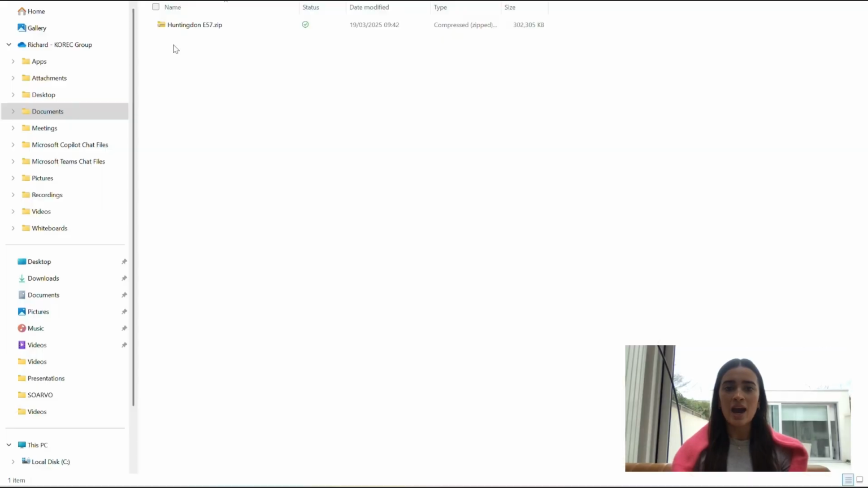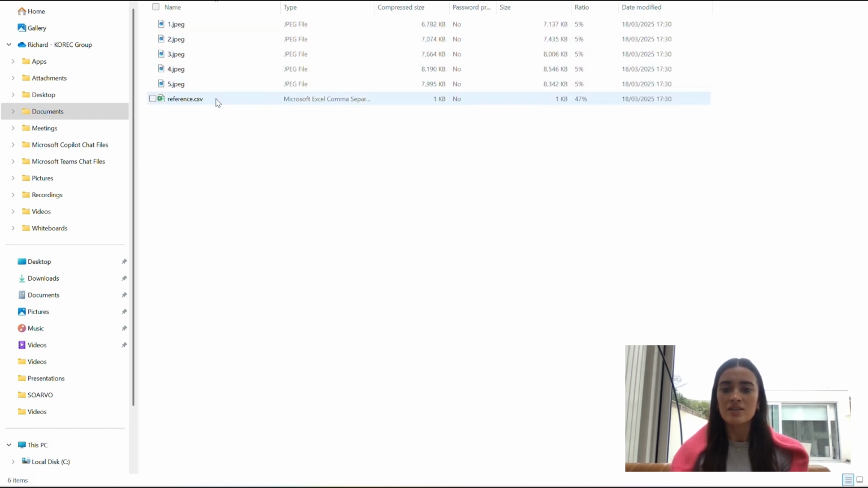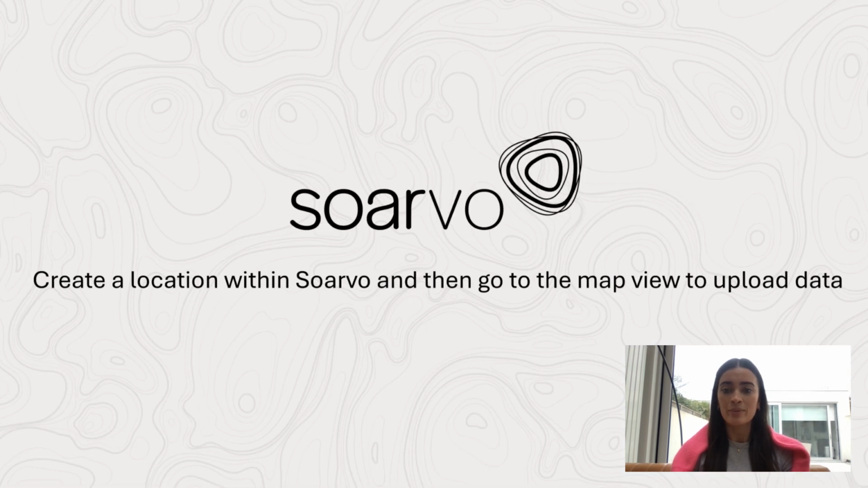So here we have a zipped E57 file, which contains the point cloud, the separate panoramic image file, and a reference file. The reference file identifies the positioning on the map.